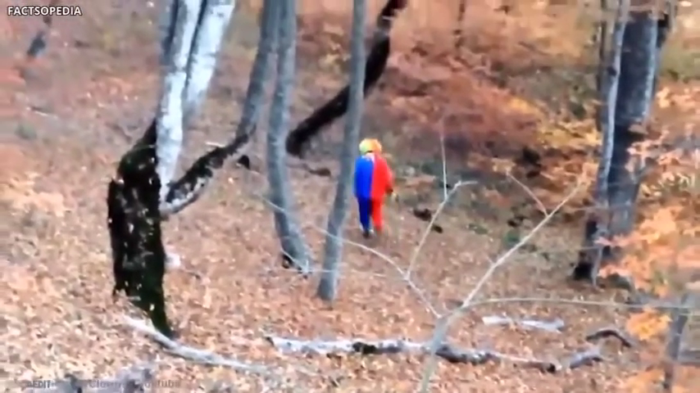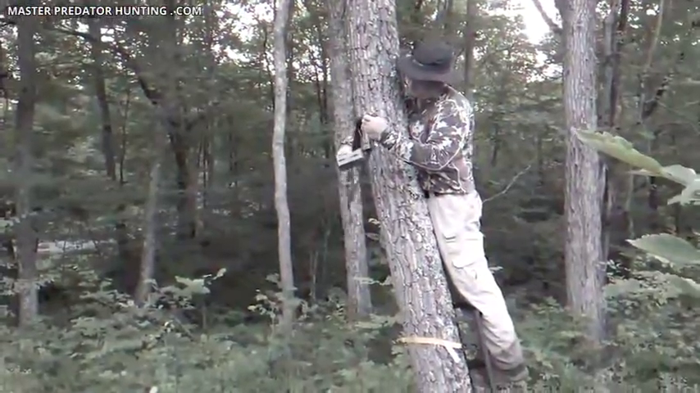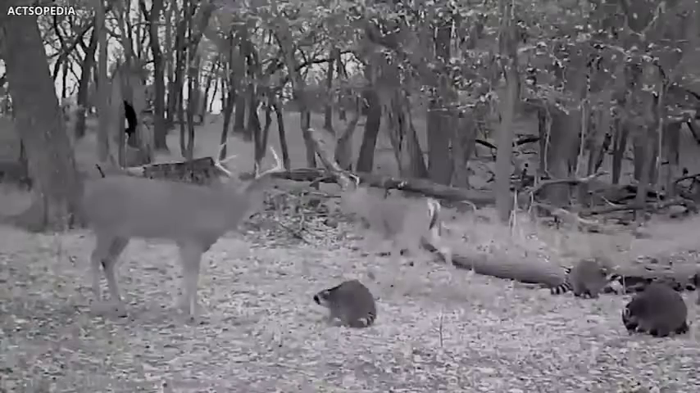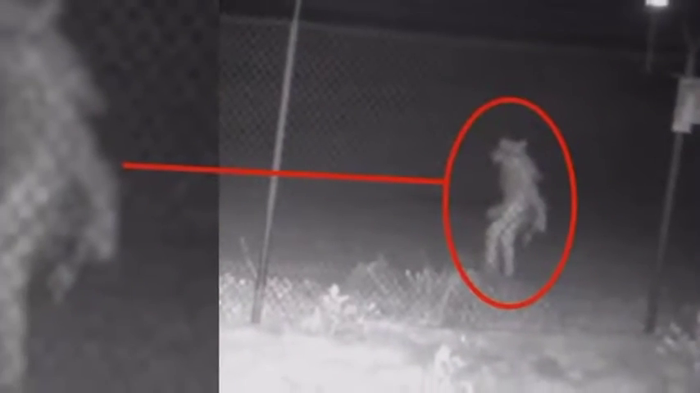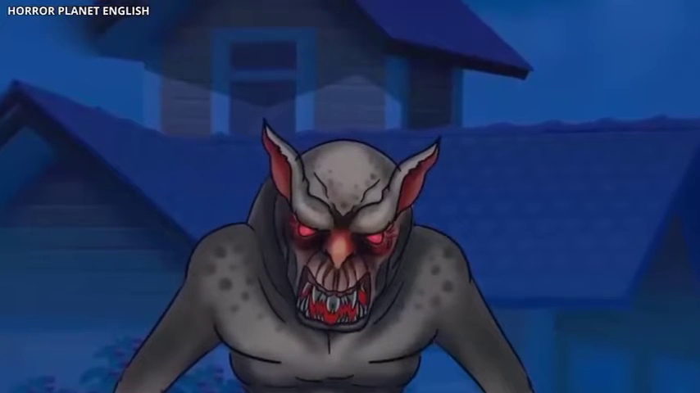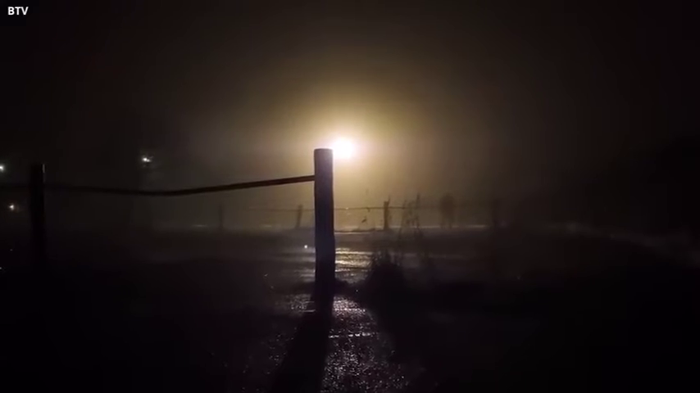Number 7. Mysterious creature. Cameras with motion sensors installed outside a zoo in Texas caught this mysterious creature playing in the dark. The zoo staff and Texas authorities are having trouble finding out who or what it was. Since the footage is taken remotely, they are not able to perceive the fine characteristics of this thing. It definitely does not seem human to most internet users. Some suggested that it could be the infamous goat sucker, while others simply think it's an old stranger who goes out for a walk at night.